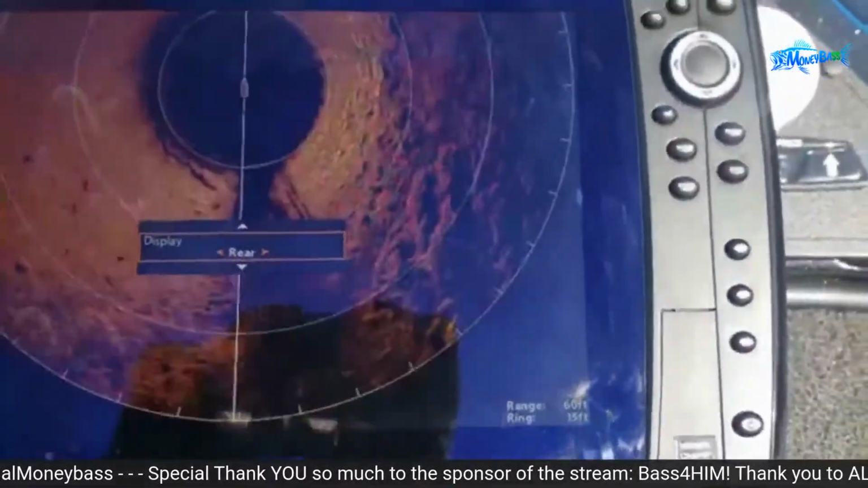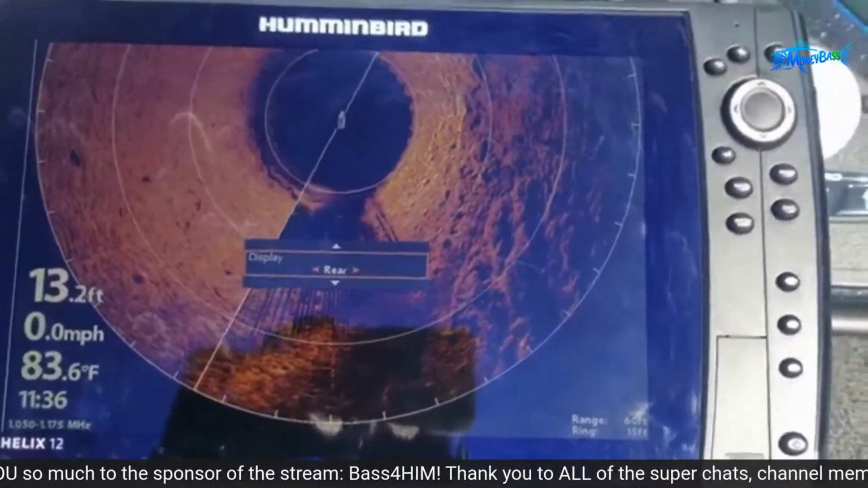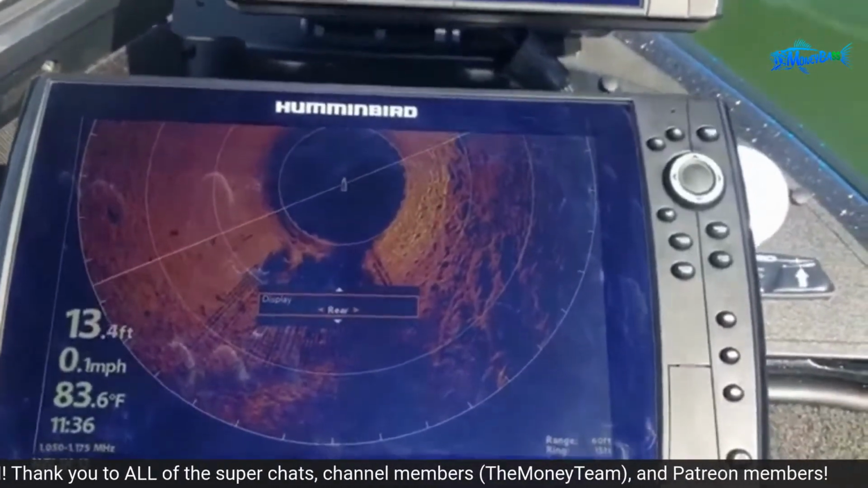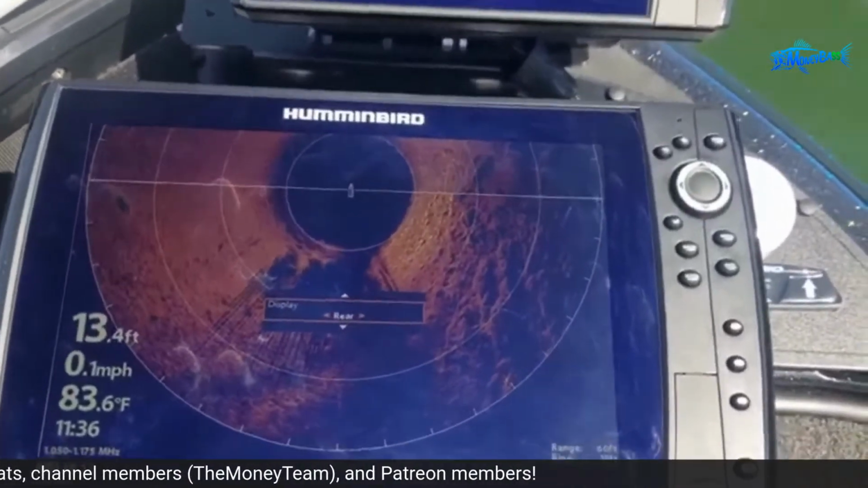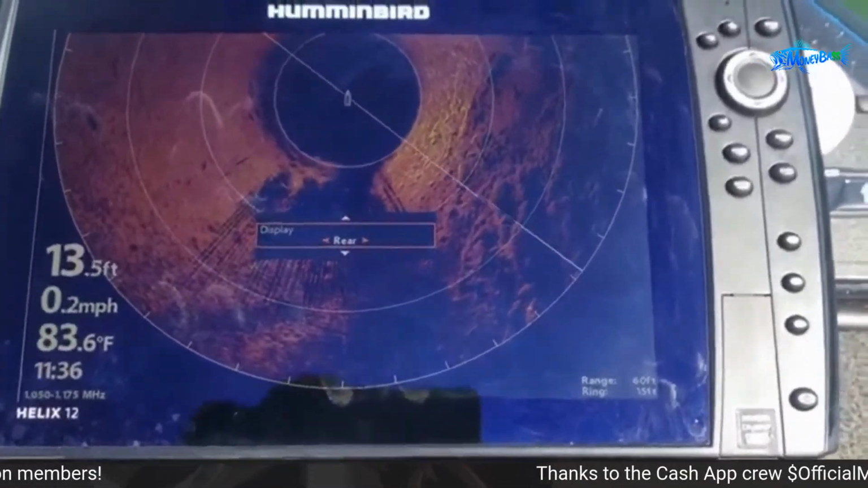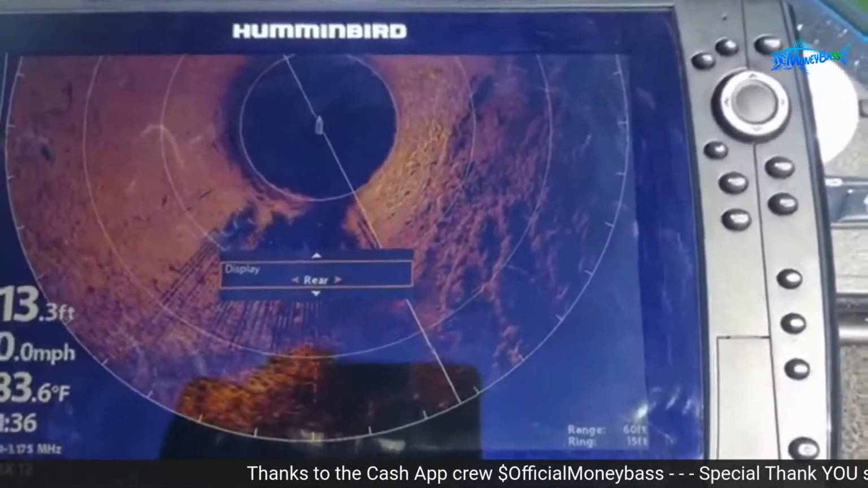Then you have rear. And what I can see this being used for is, let's say you're in an area where the wind is blowing and you need to keep the face of the boat, the front of the boat, into the wind. And therefore, you're going to have to fish off the back of the boat to get the casts to where you need them to go. Then you can put the 360 on the rear, and it'll give you an idea of what's on the back of the boat. But then, of course, you have to walk to the back to fish.